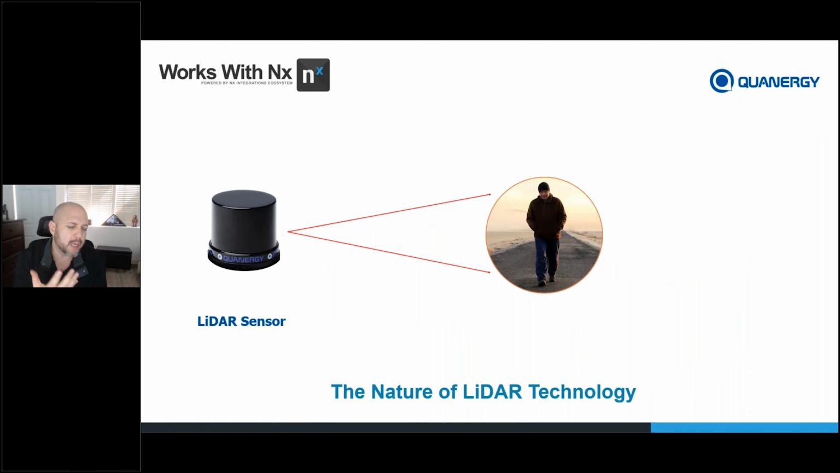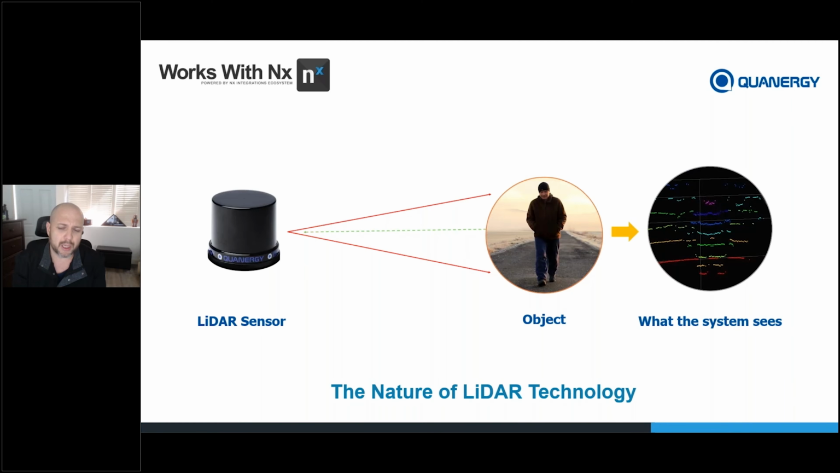Now, once again, we don't see like cameras do. What you see here is when the laser bounces back from the object, this is what we see. We see everything in silhouettes. They look like shadows, if you will, walking around inside of our software. So you'll be able to understand what objects look like once you've seen the perception running within your deployments in your lab or in your facilities long enough.